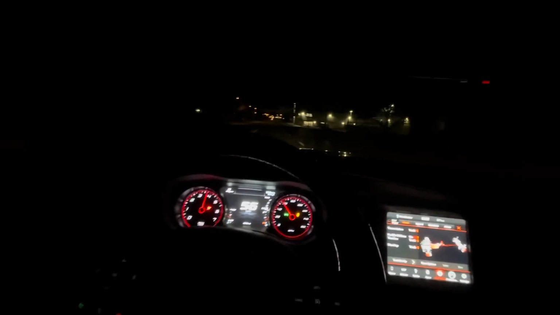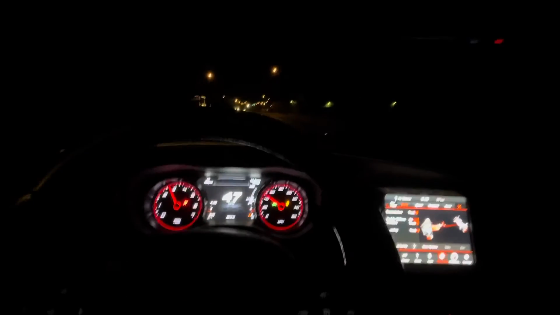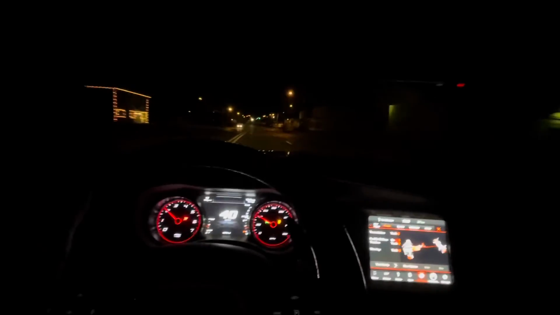Back to automatic. Try not to go too crazy because the potholes and stuff are in the city, so it's a lot of potholes. All right, it's cold as hell, so I'm gonna put the window up.